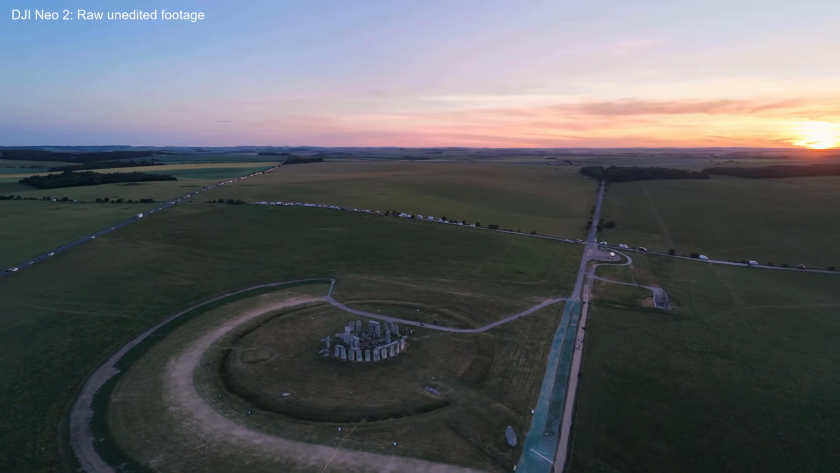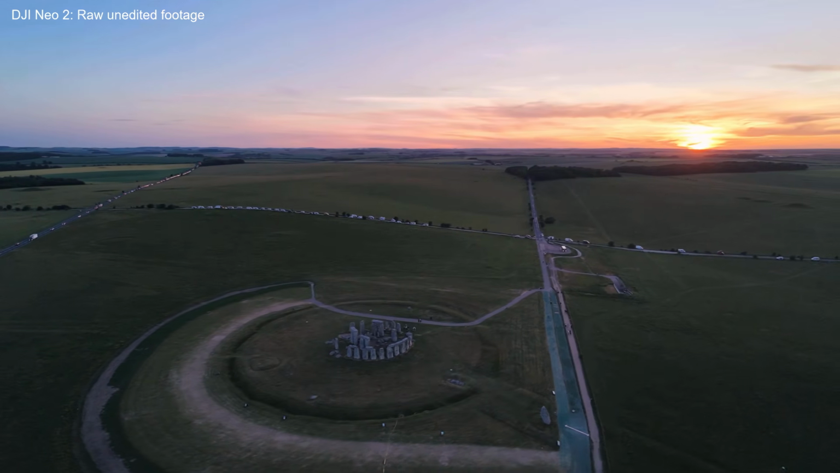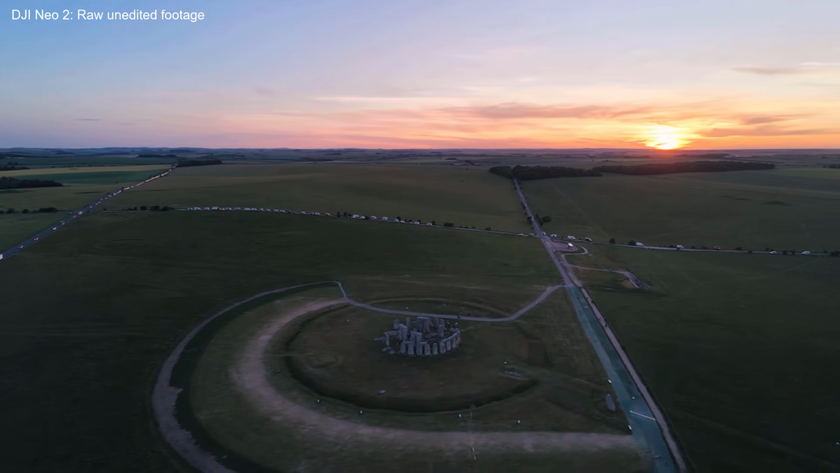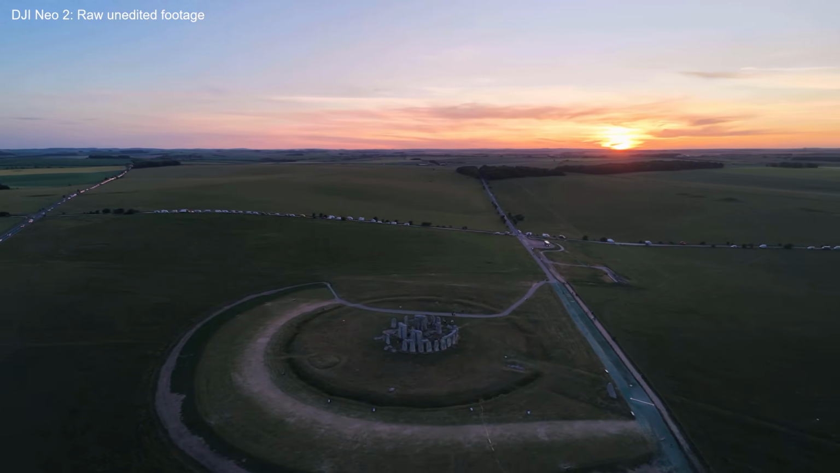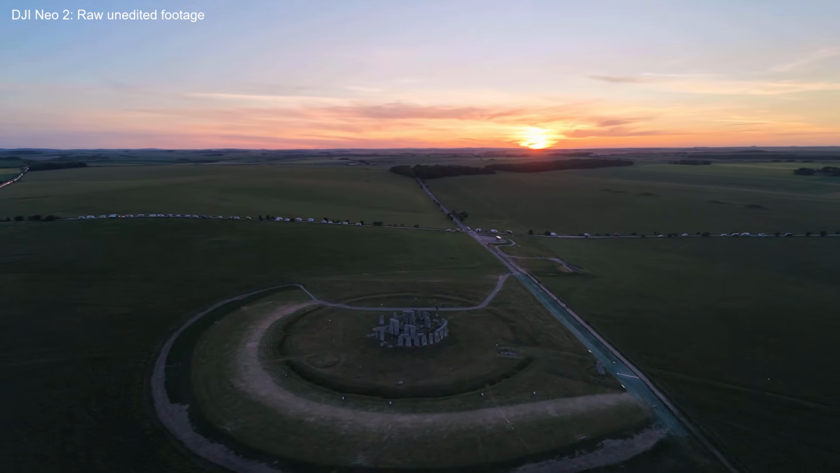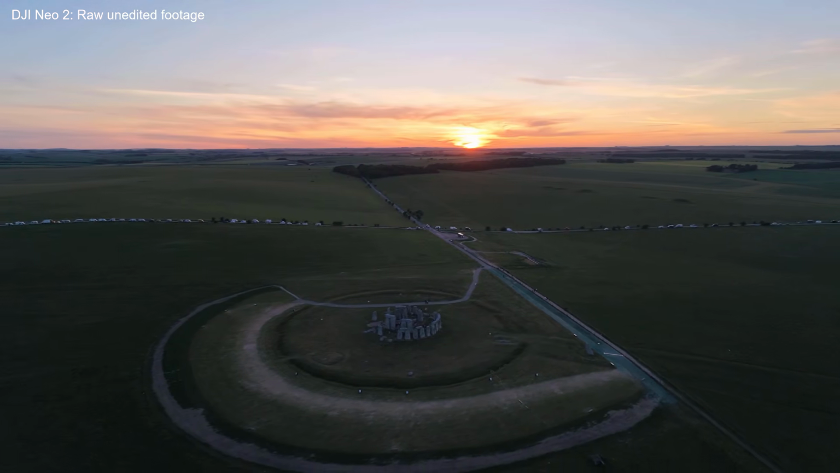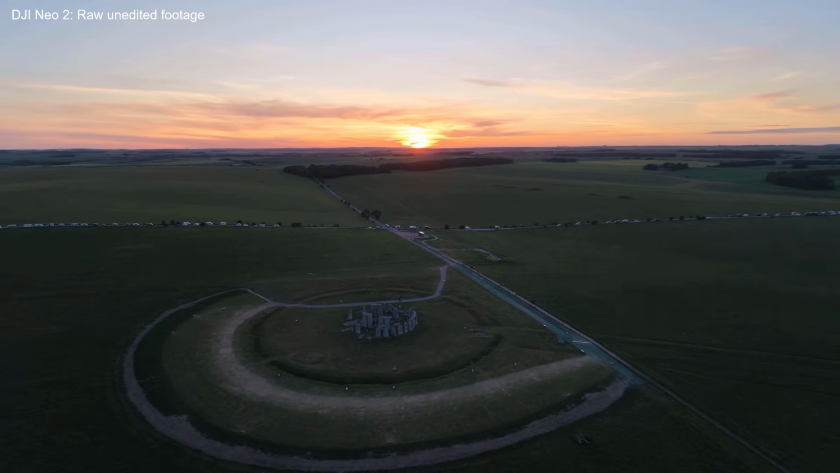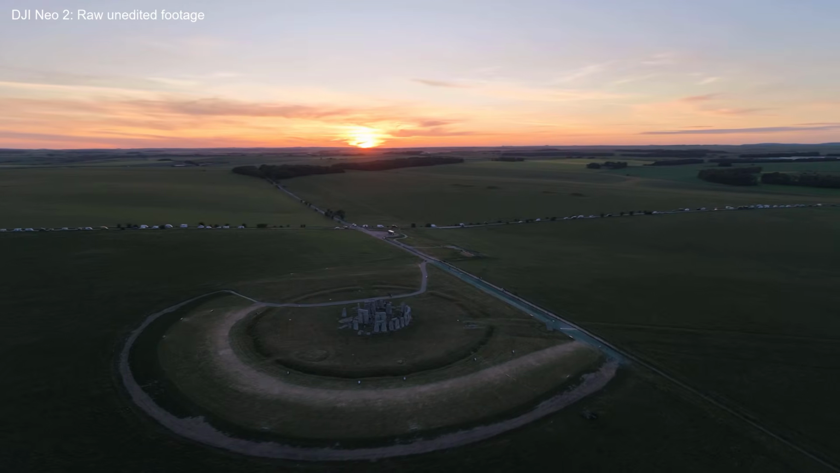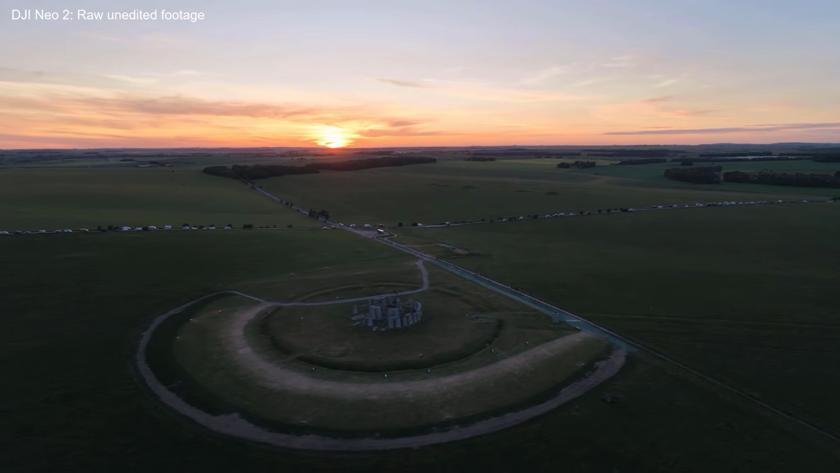Obviously, there's always the possibility that something might go wrong with your drone and it might fall out of the sky. And the last thing I want is for it to drop down and land on the monument and damage it. So I just flew around the site at what I consider to be a safe distance. And it's fascinating. It's very cool to visit a site like Stonehenge and see it in person at ground level, but being able to get up in the air and get that aerial perspective allows you to take in the whole site all in one go. It's a very interesting, very privileged view.